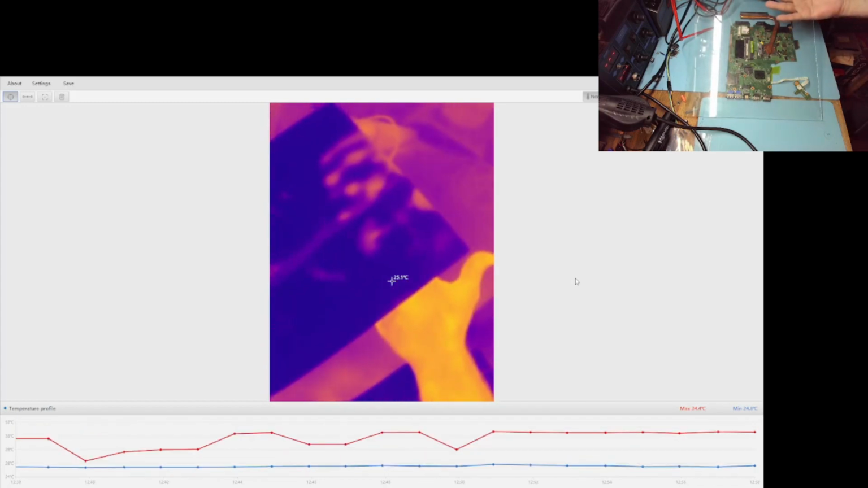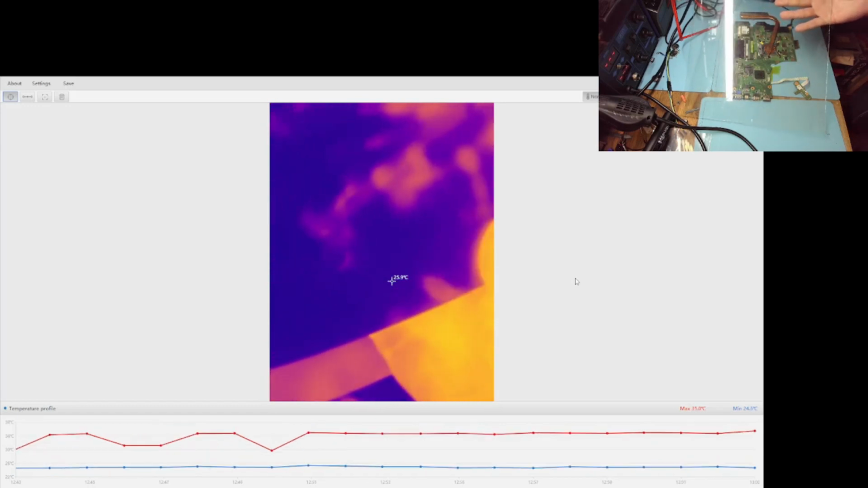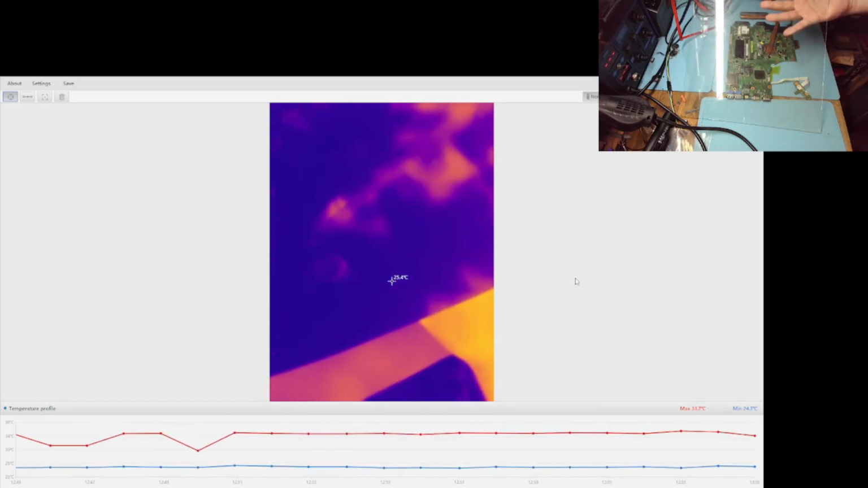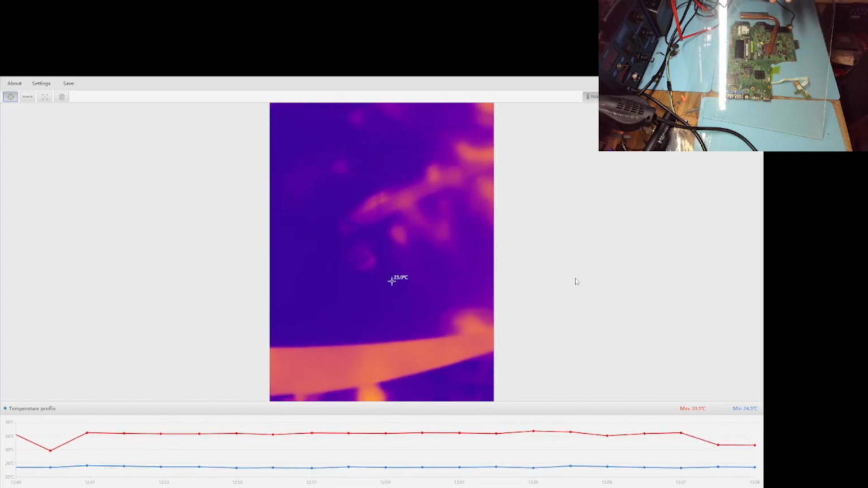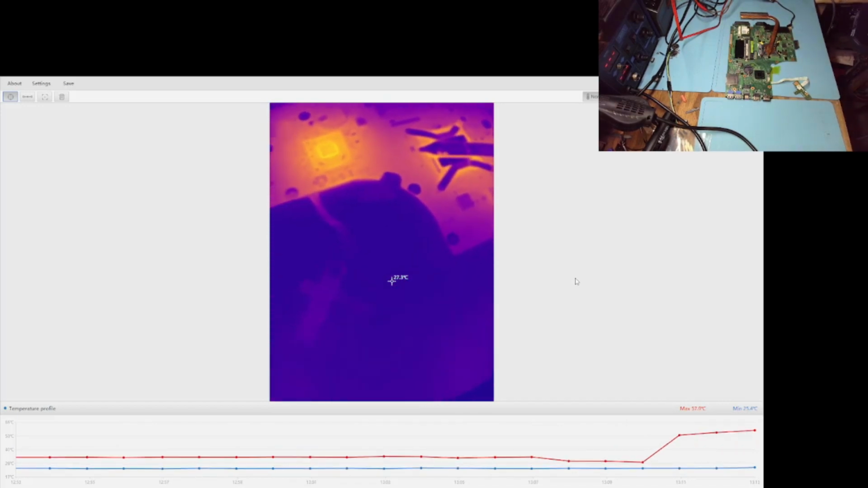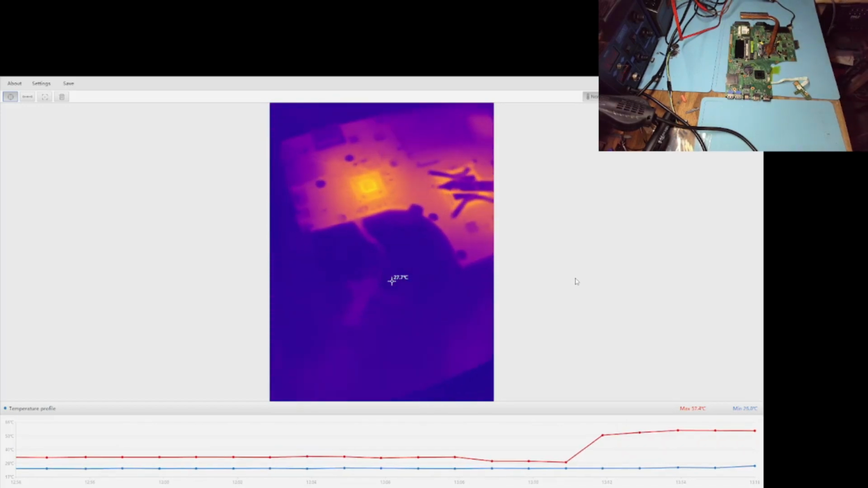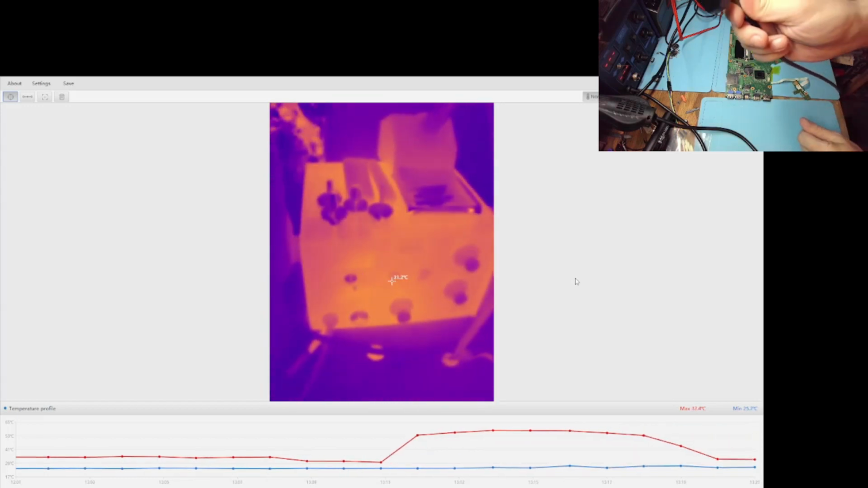Right? Because the glass will not let through infrared the same way it lets through the visible light. So that is a limitation of infrared that one needs to be aware of when trying to diagnose the devices from the outside.